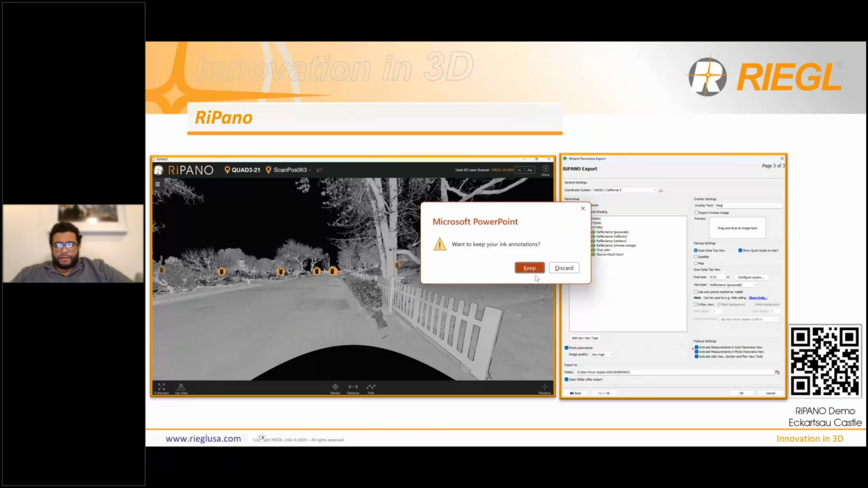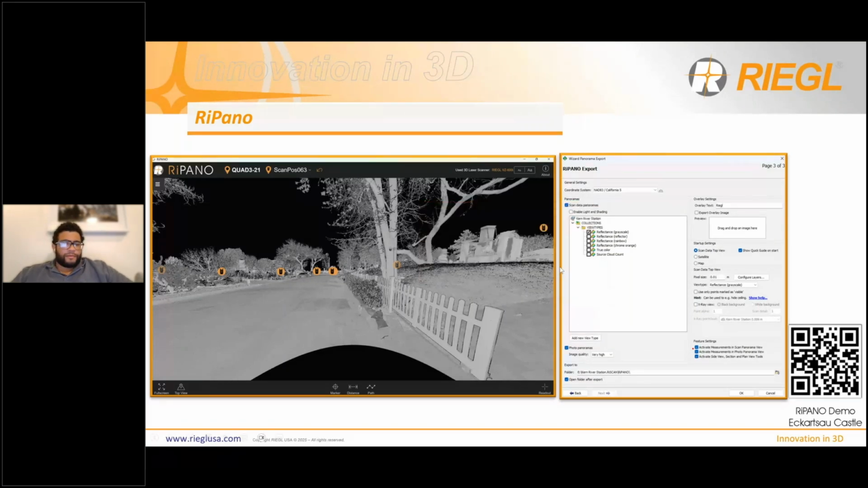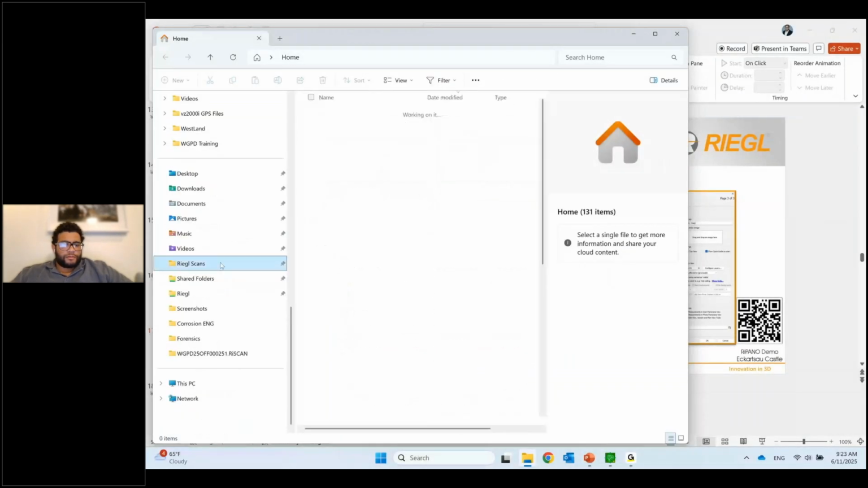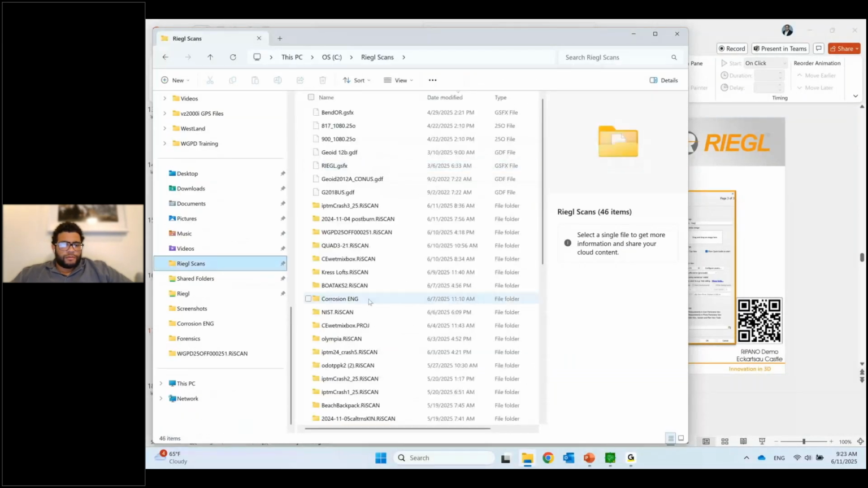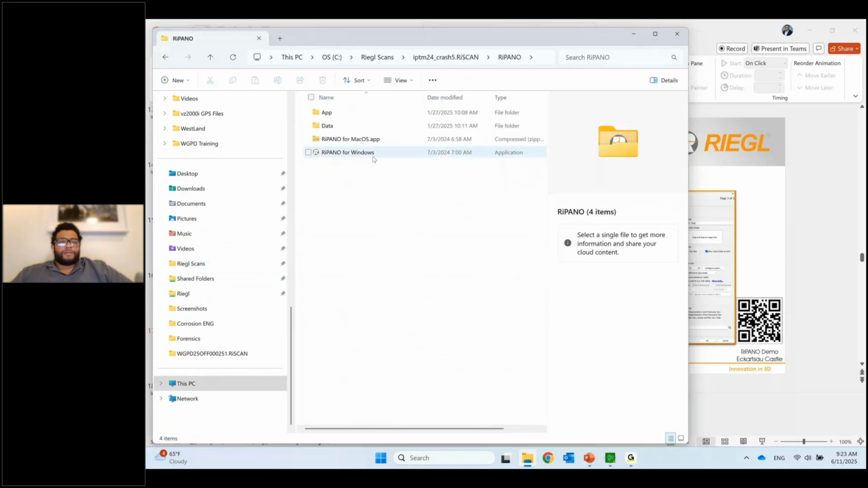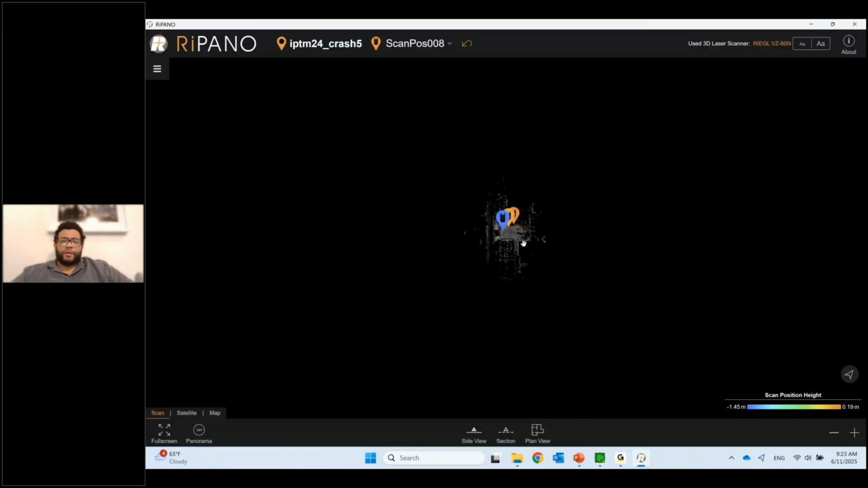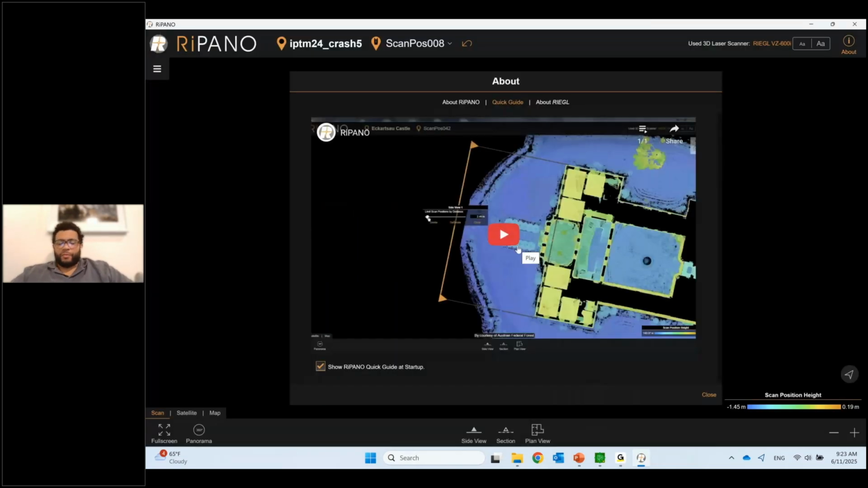Let me go here. So I have a RIPano I'm going to show you. Here we go. So this is how RIPano opens up when you first open it.